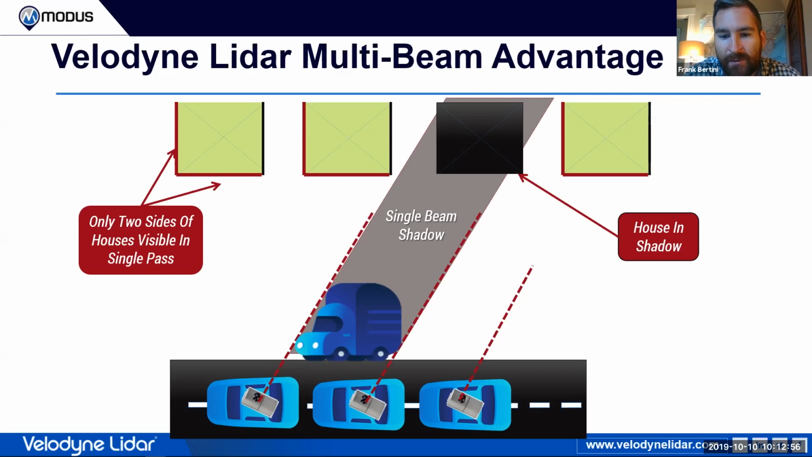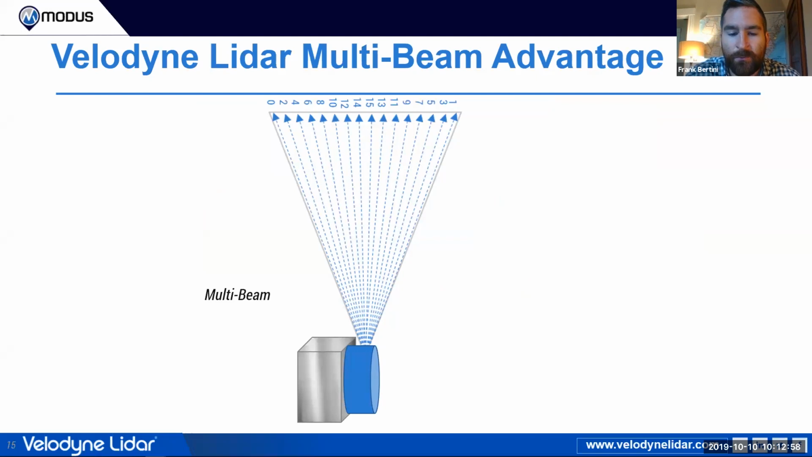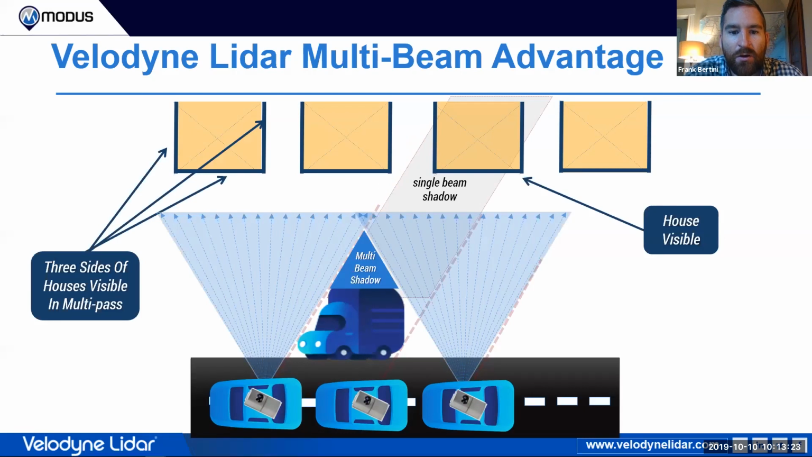So the way we combat that is with multiple beams. So instead of having the one beam, again, we have a whole fan of beams shooting out at different angles. So in the VLP16, it shoots at a total of 30 degrees. So it goes from 0 degrees all the way to 30, and each laser is labeled, correctly numbered, and there's about 2 degrees of spacing between each laser. So what that gives us, you'll see, is a fuller view of the targets that we're looking at.